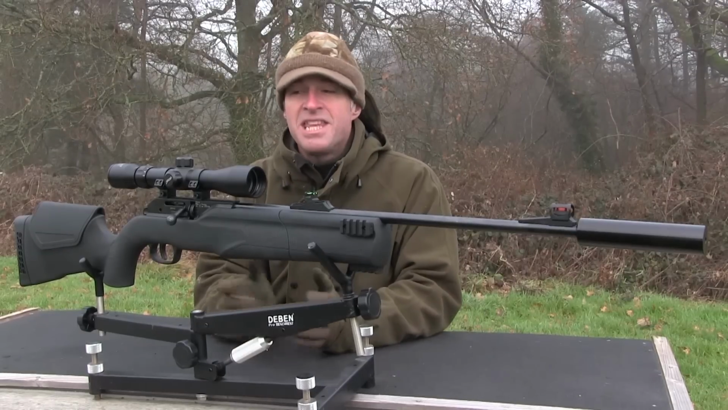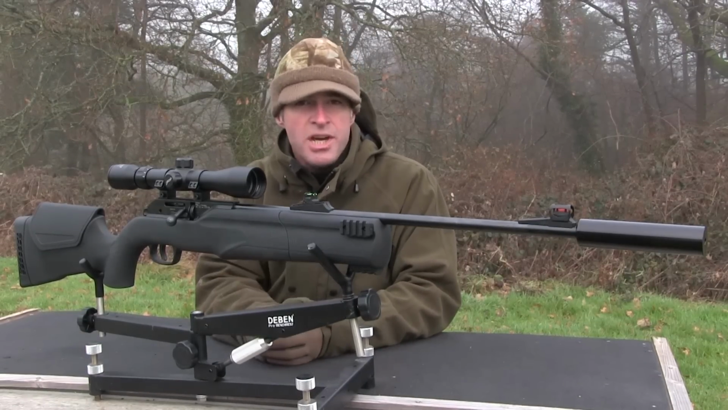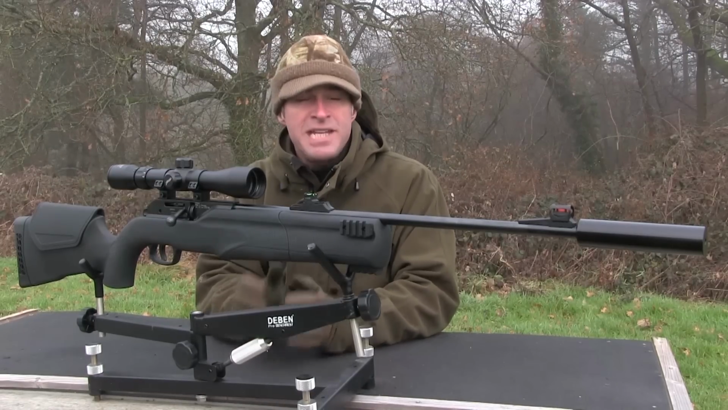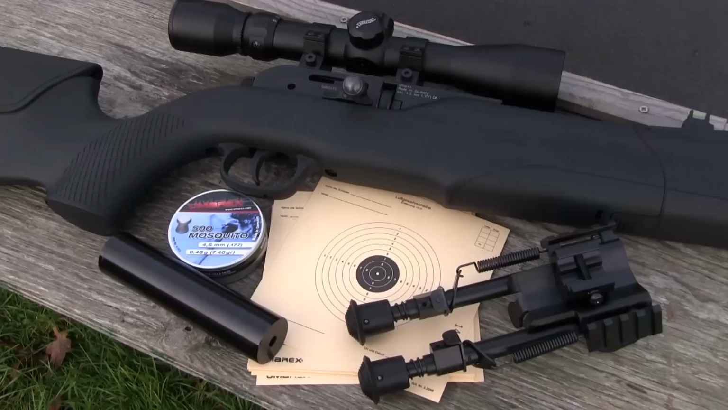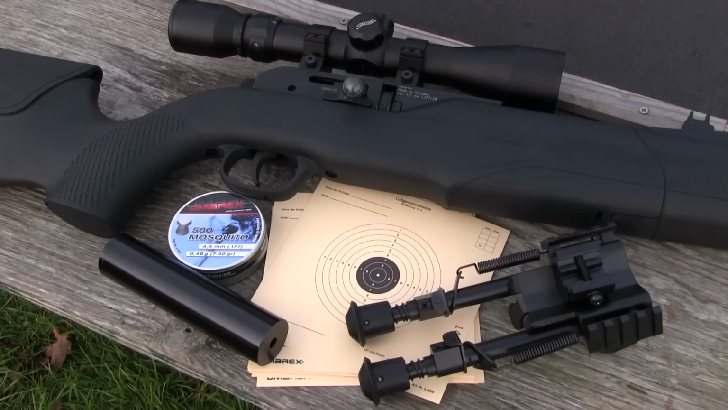Apart from the gun, the kit also includes a zoom scope with 2-piece mounts, a silencer, a bipod, a tin of 500 pellets and a set of 10 cardboard targets. You're certainly going to hit the ground running with this setup. Just add an 88-gram CO2 capsule and you're ready to start shooting.